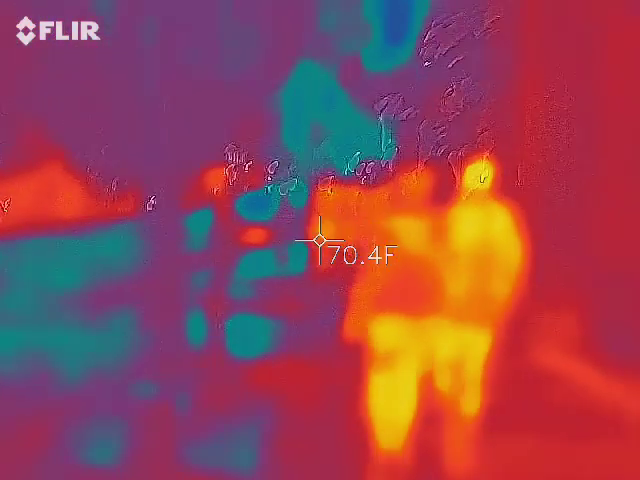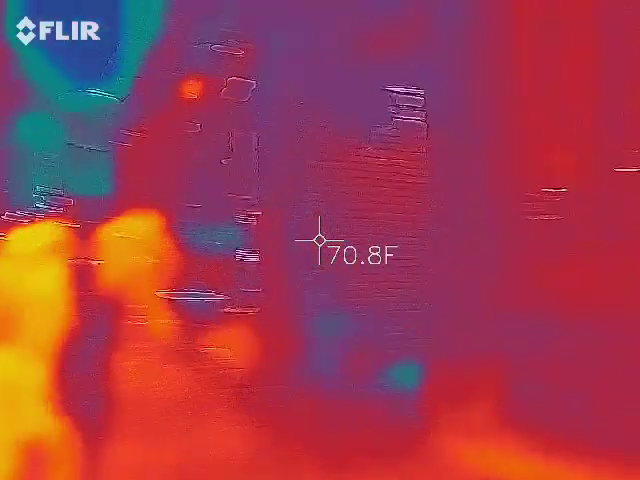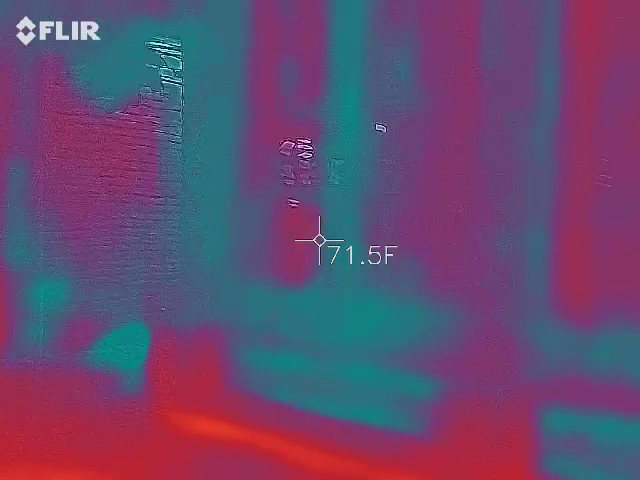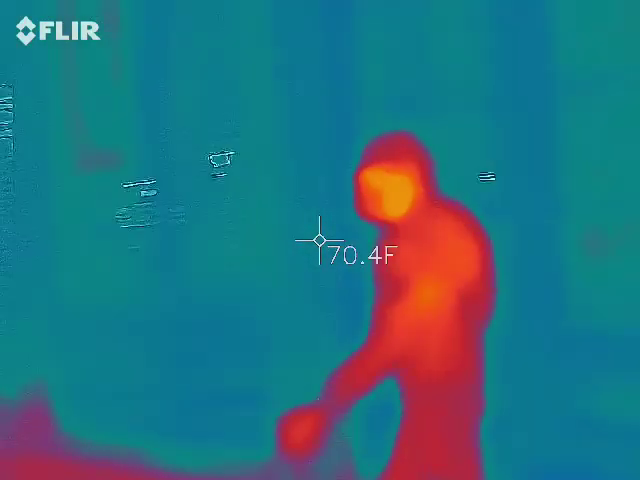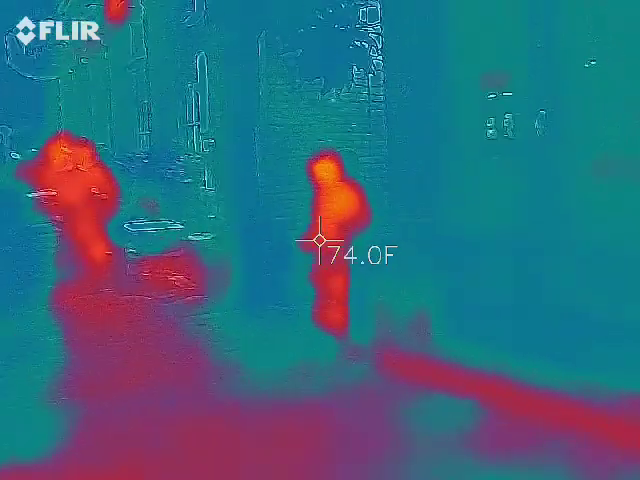Where's my photographer? He's got the camera now. So we're going to walk down here. I want to make sure there's nobody down there, but I want to grab some pictures of it. Camera?